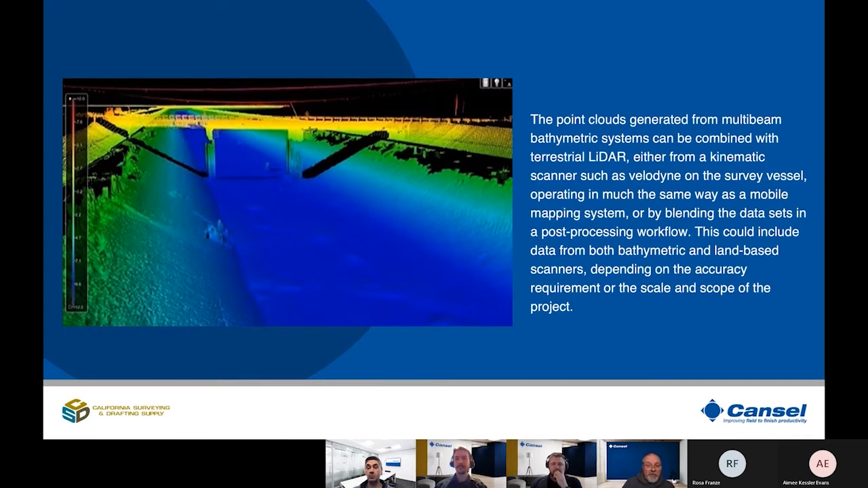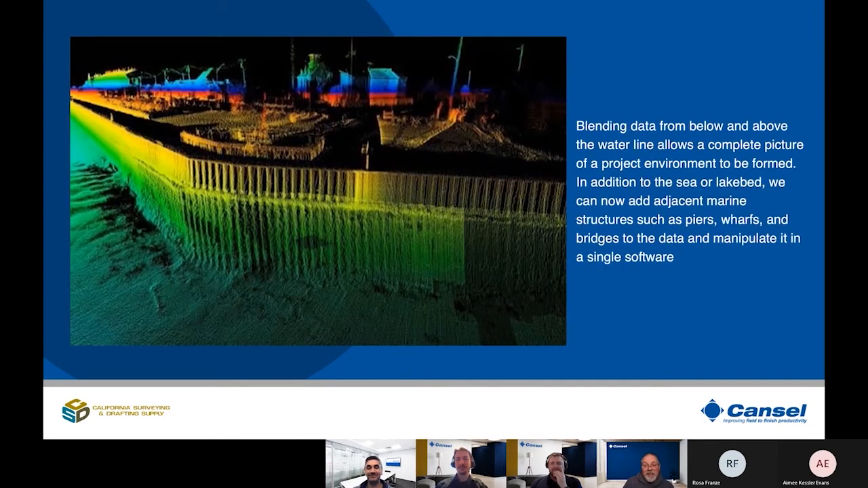The point clouds generated from multi-beam bathymetric systems can be combined with terrestrial LiDAR, either from a kinematic scanner, such as a Velodyne on the survey vessel, operating in much the same way as the mobile mapping systems David spoke about, or by blending data sets in a post-processing workflow. This could include data from both bathymetric and land-based scanners, depending on the accuracy requirement or the scale and scope of the project. Blending data from below and above the waterline allows a complete picture of a project environment to be formed. In addition to the sea or lake bed, we can now add adjacent marine structures such as piers, wharfs, and bridges into the data and manipulate it within a single software.